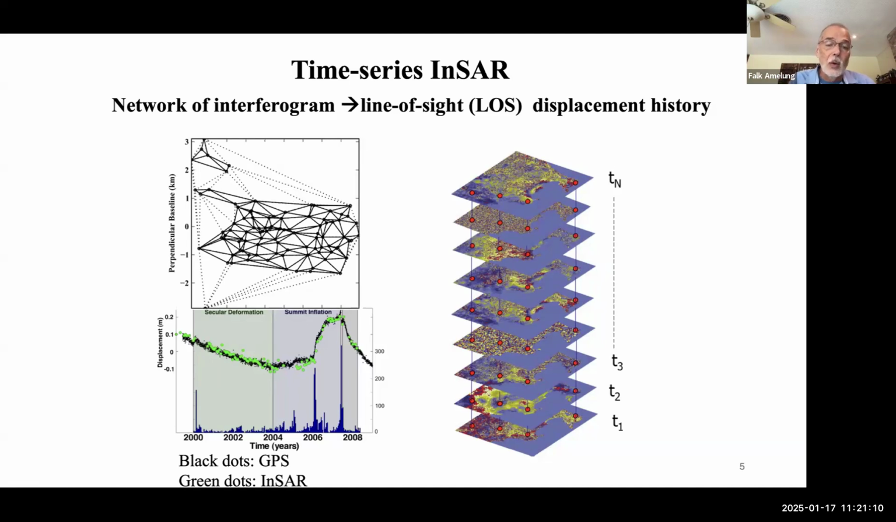We make lots of those interferograms, a network of interferograms, and then we do a big mathematical inversion to retrieve the time history of displacement. That is shown here for an example of a volcano in Hawaii, actually Kilauea.